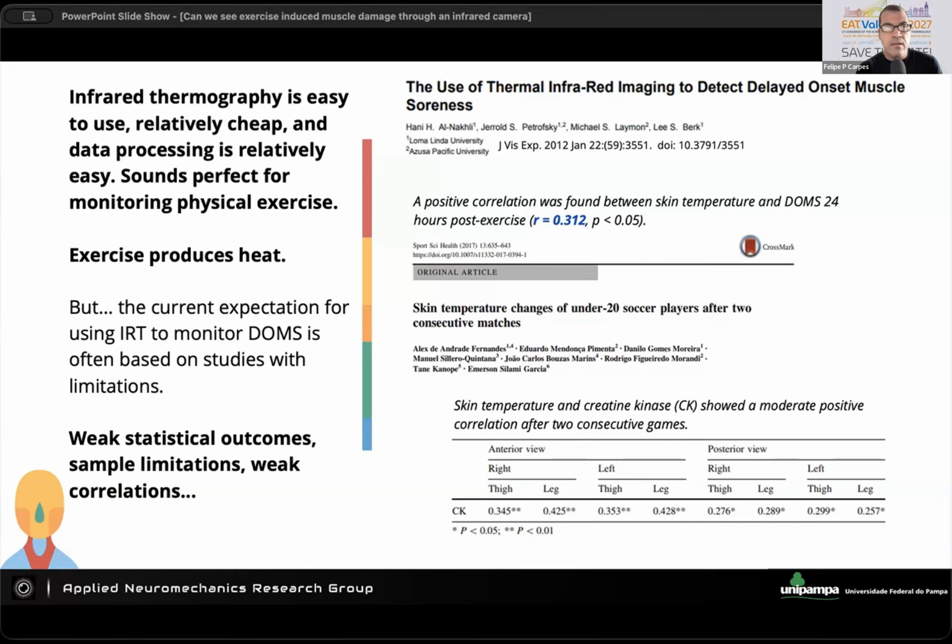So this is why I classify it here as relatively cheap and relatively easy, because I'm just considering here not video or the more complex measurements that Barlow just showed us, but just the thermal images. It's like taking pictures, right? So it's not difficult to implement. So it sounds perfect for monitoring physical exercise, but an exercise produces heat, so it's all about changing temperature.